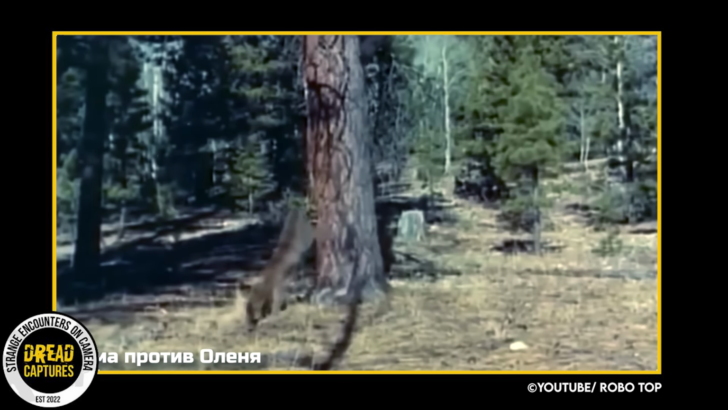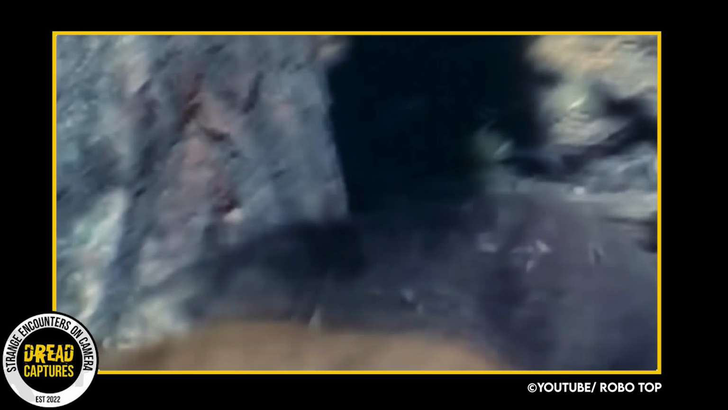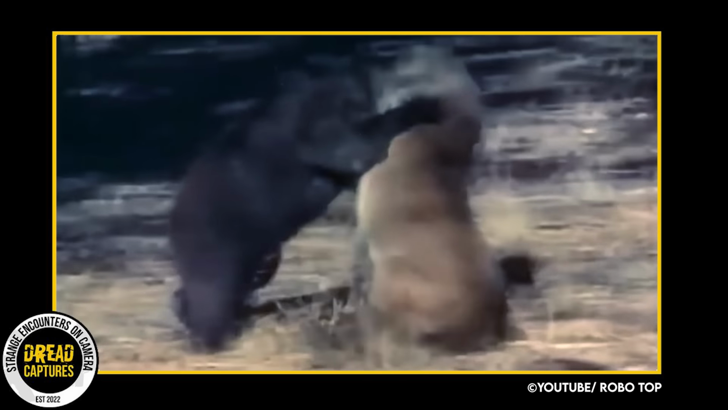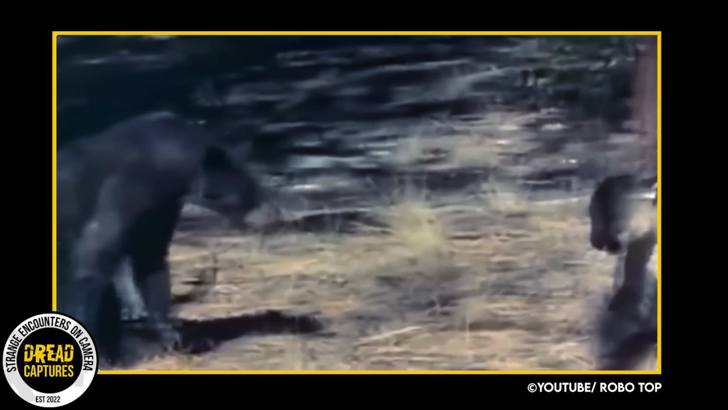According to statistics provided by the Wildlife Federation, cougars end up with the upper hand in almost all confrontations against predators or prey of equal size. They either come away with the kill or they don't back down from their opponents.